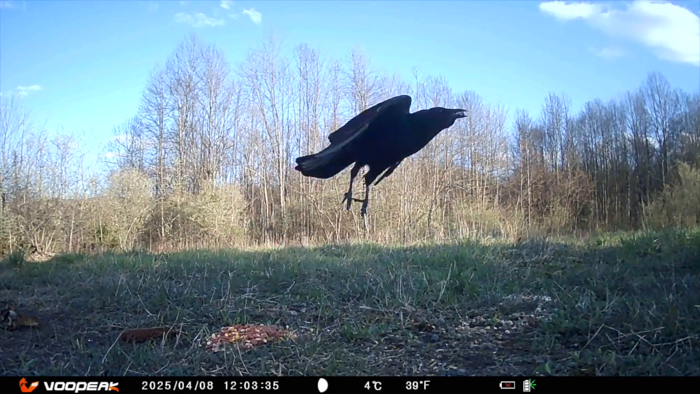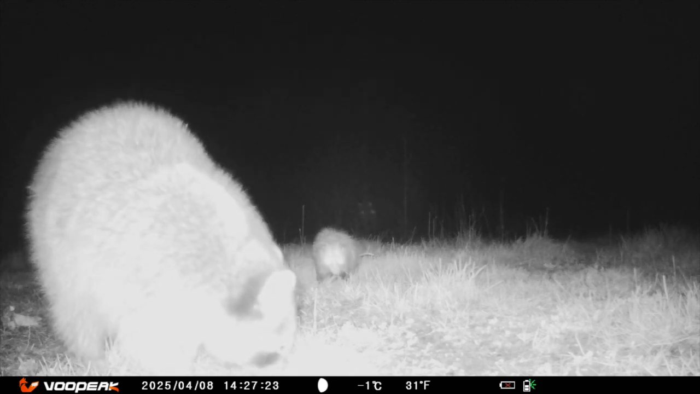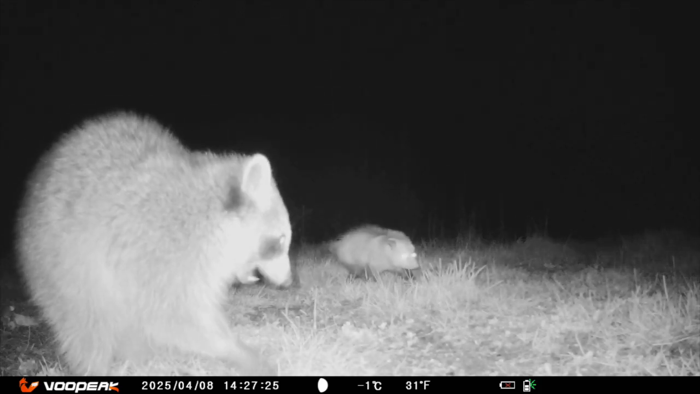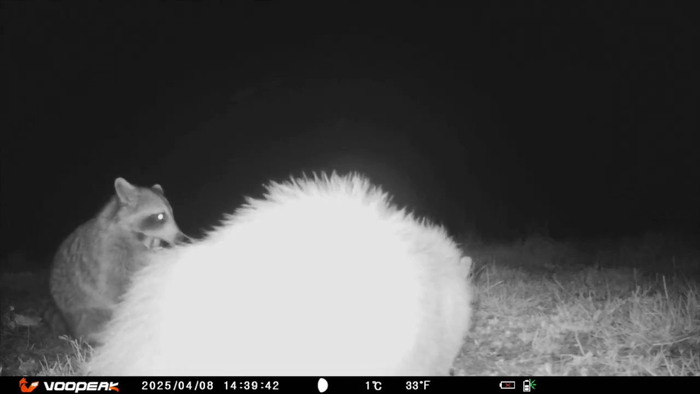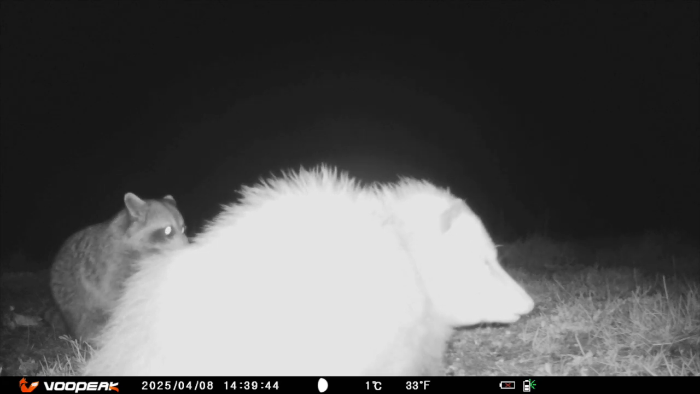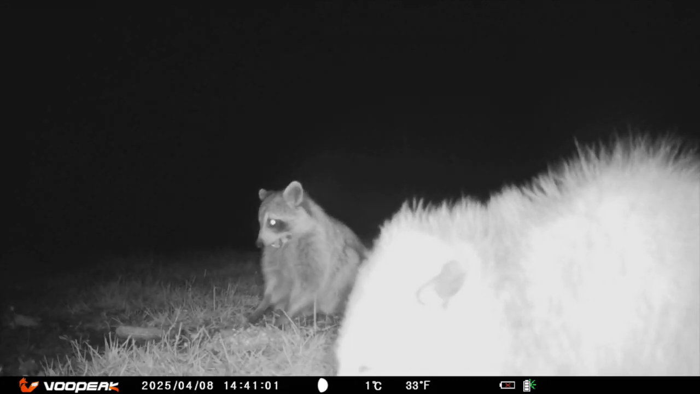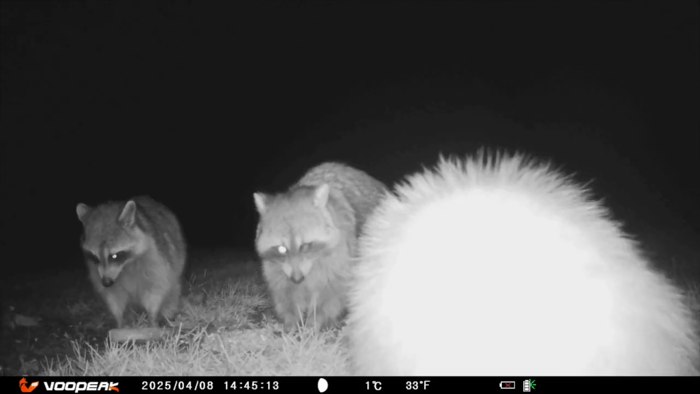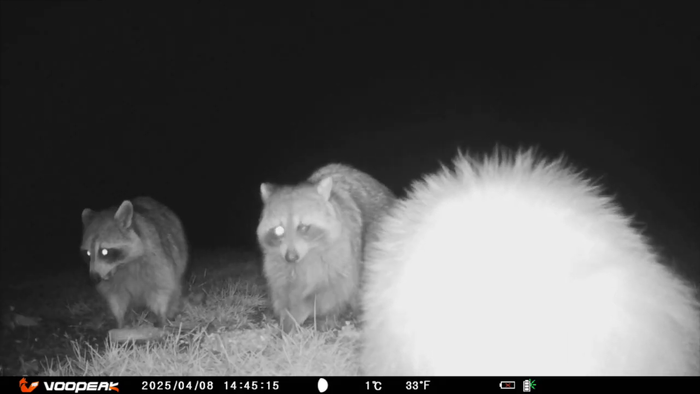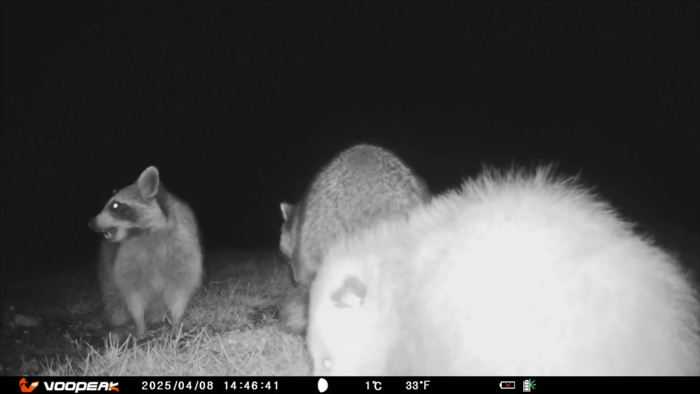Up, up, and away. The raccoon and possum coexist and tolerate each other for dinner. The possum seems to get along with several of its neighbors. No worries here. Have you heard the question, if a tree falls in a forest and no one is around to hear it, does it make a sound? Or if a tree falls in the woods and you don't see it, did it happen?